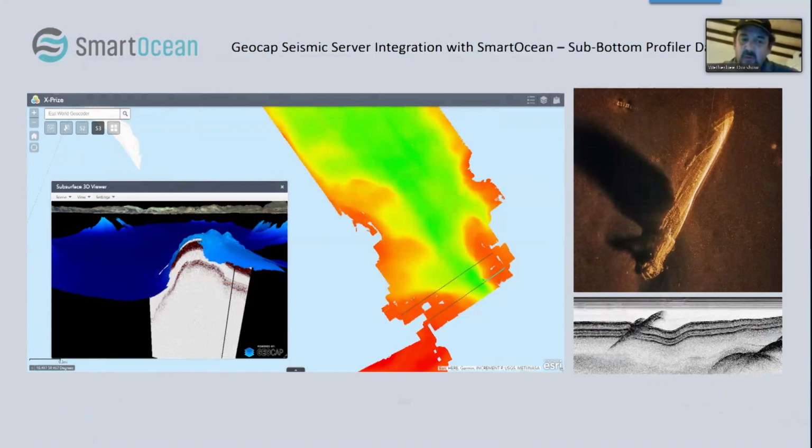And here's another example, same web app, but now we can actually look at the subsurface. On the right side, you see a German U-boat, and below it is a sub-bottom profile. When the U-boat sank, it went deep into the mud, and about 25 meters of it is embedded there. So once again, in a web browser, we're looking at geophysics data that used to be really difficult to allow decision makers to look at. Next, please.